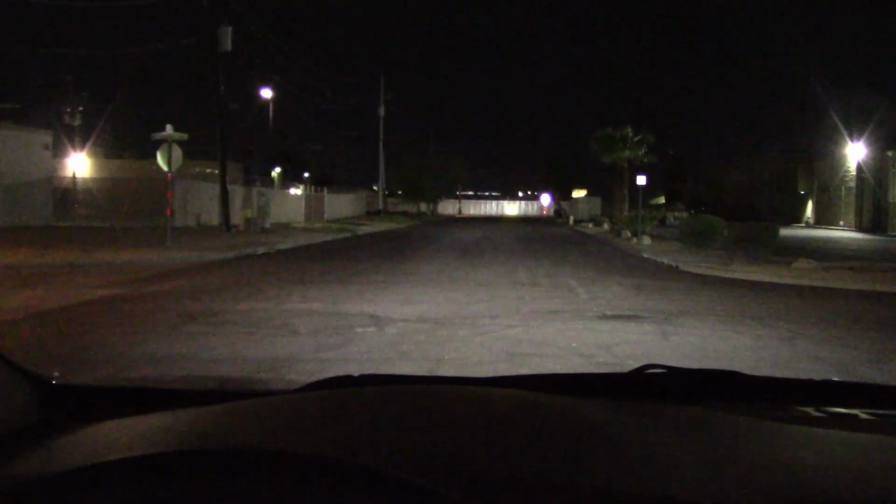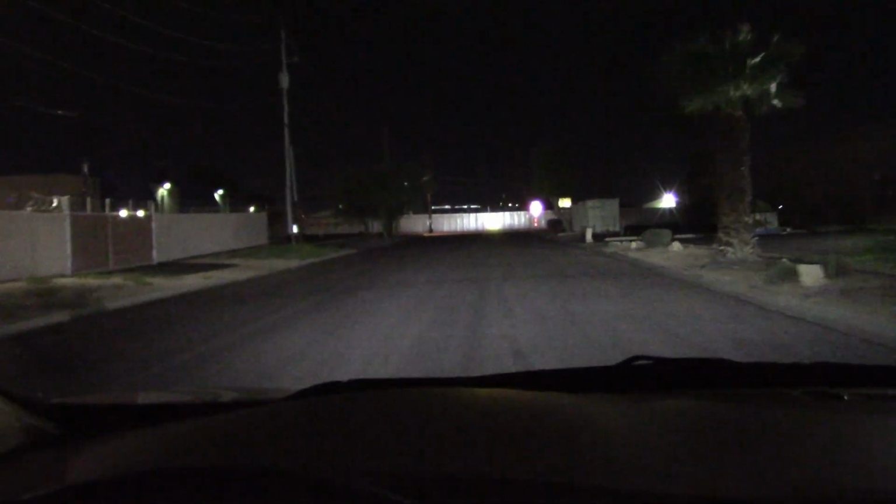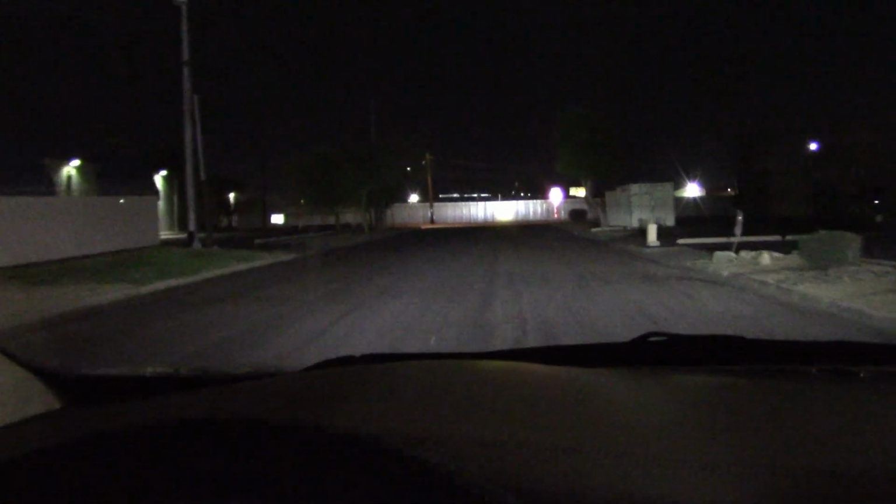Overall, pretty impressive. I don't know if I'd pay the $2,000 extra for the thermal night vision, but if you live somewhere where there's a lot of fog, or if you live somewhere where there's a lot of smoke and dust storms, it could come in handy. That's what it's for.